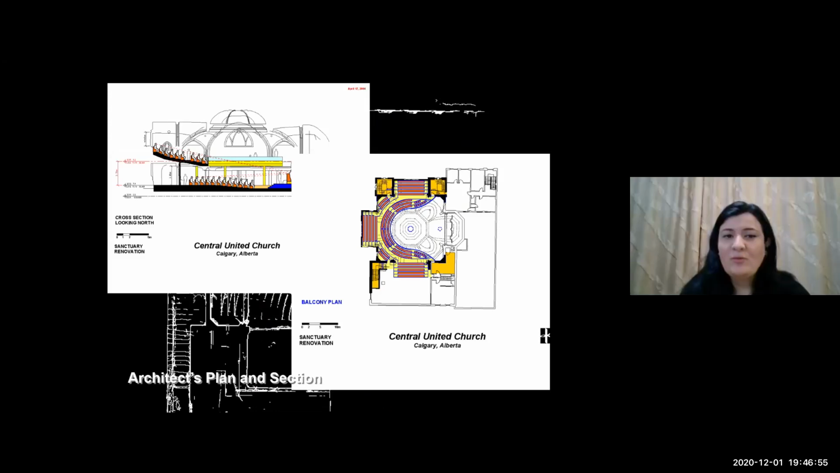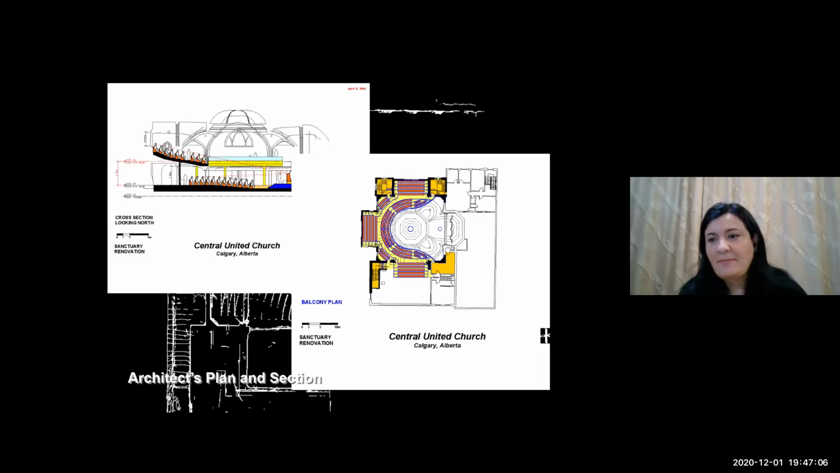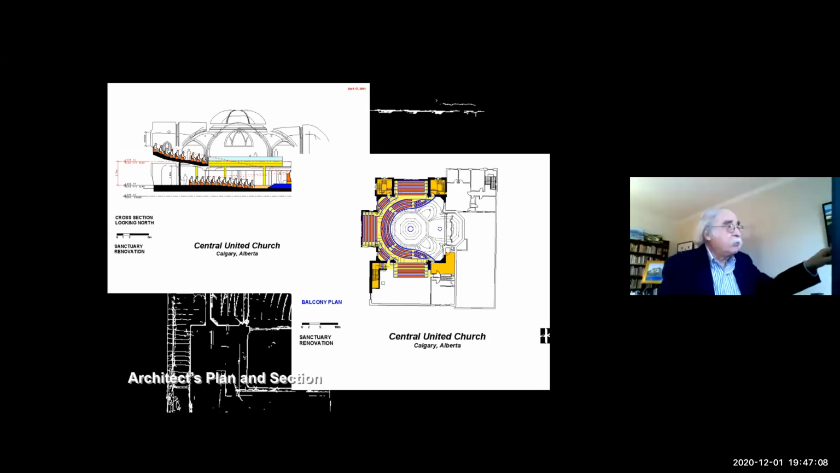Okay, Professor Levy, was that the proposed plans? What I showed you was what it looks like now, yes. But they wanted to renovate it and change it. Yeah, no, I know, but I mean these plans and sections. These are the proposed. This is what it will look like after renovated.